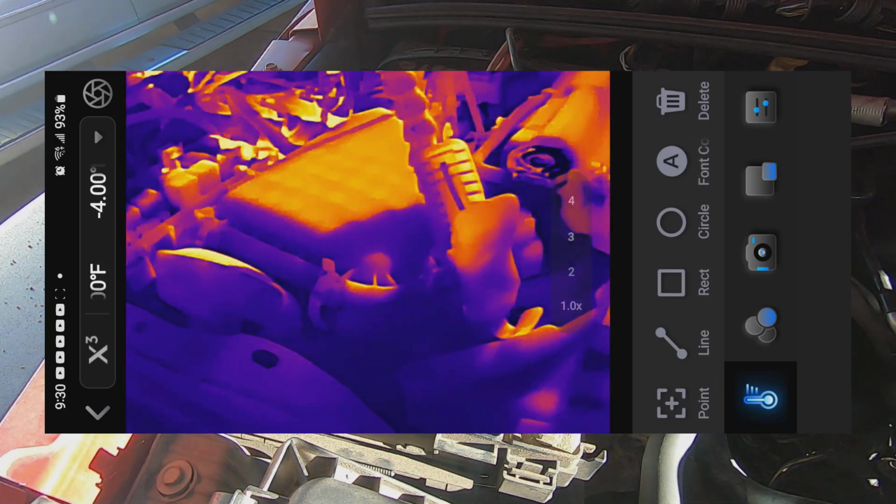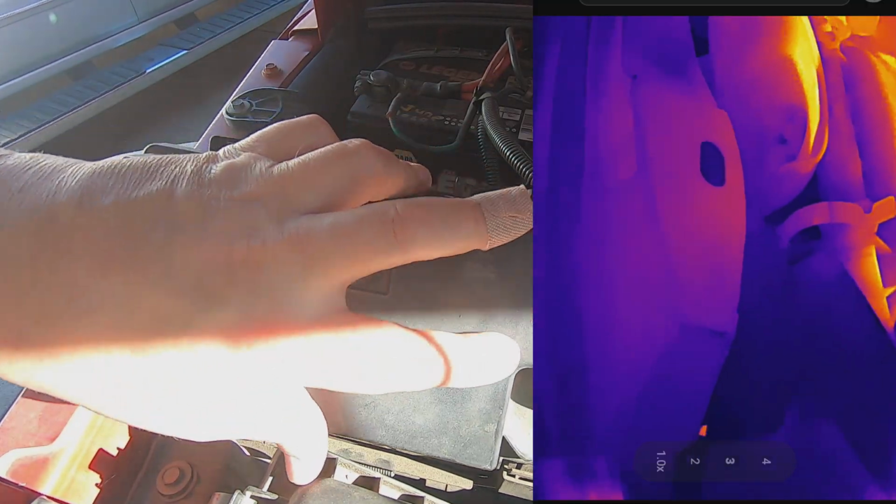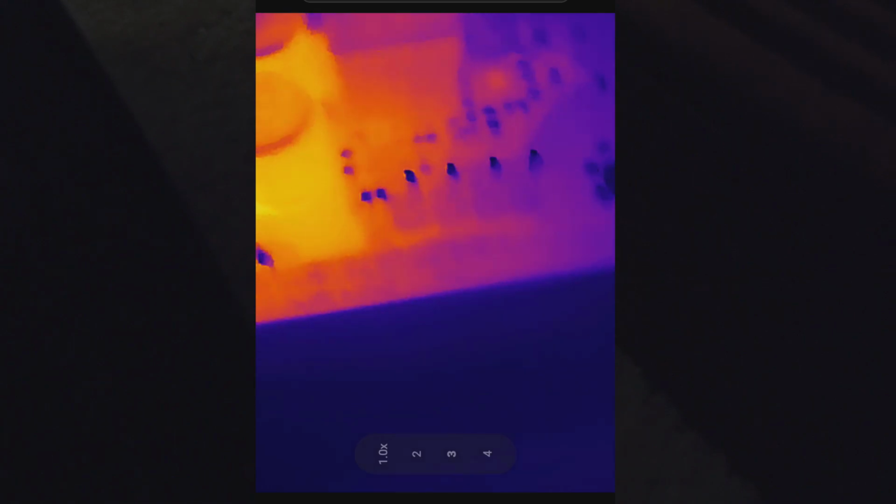Okay, let's go look at a circuit board. Let me get this all put back. Check that out.